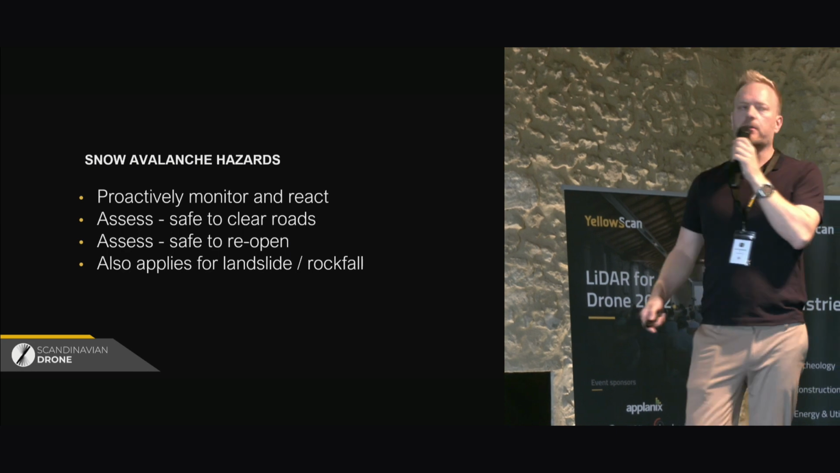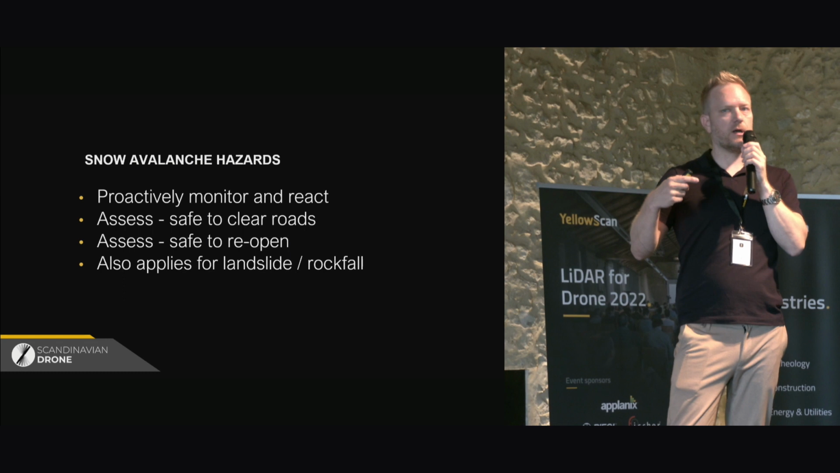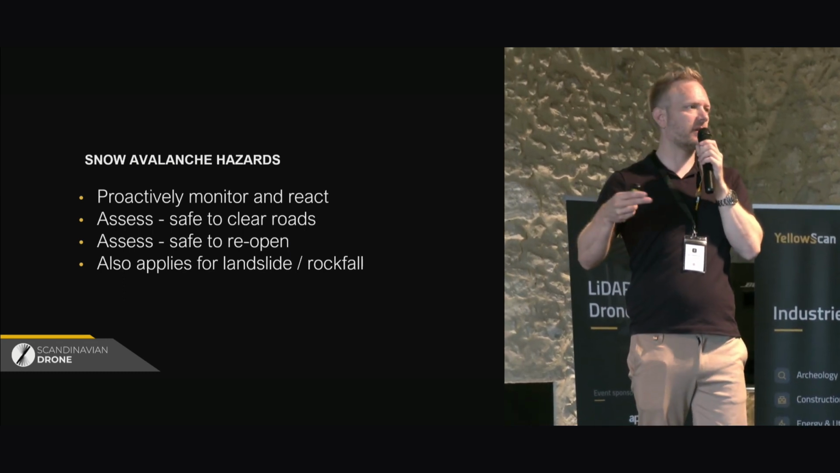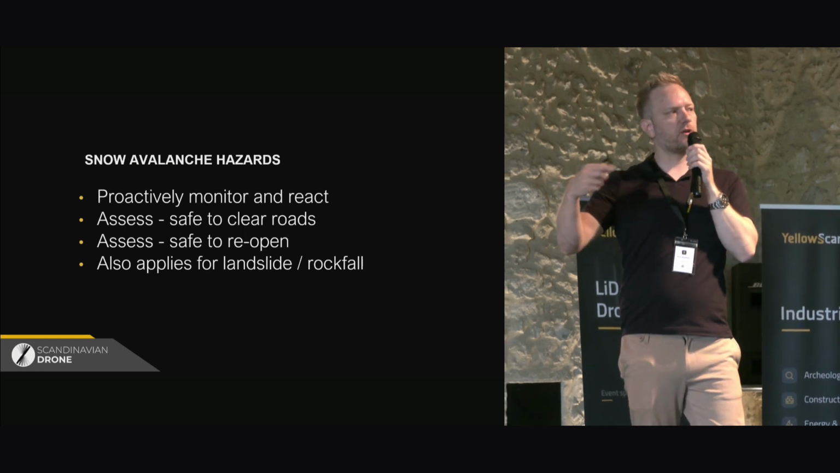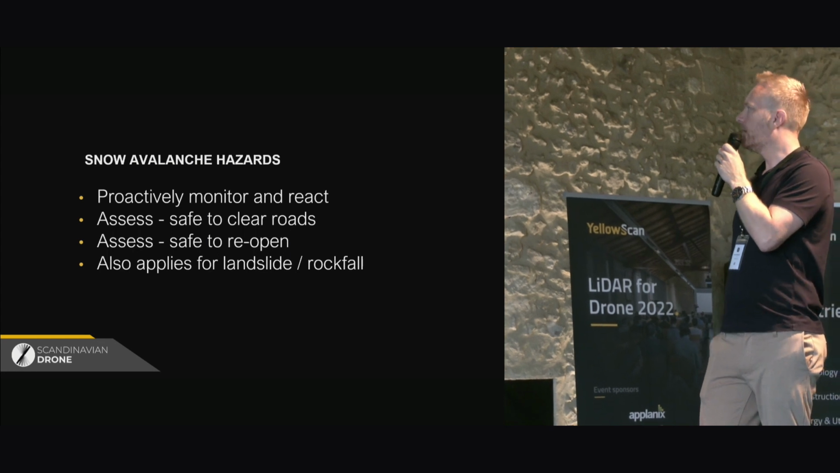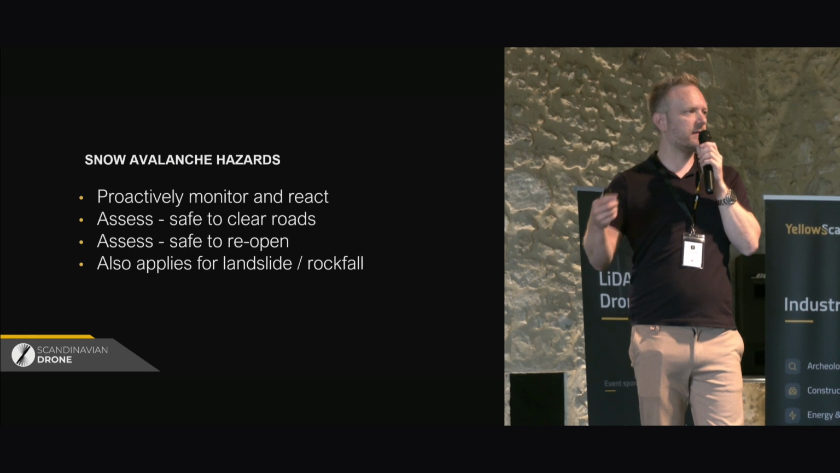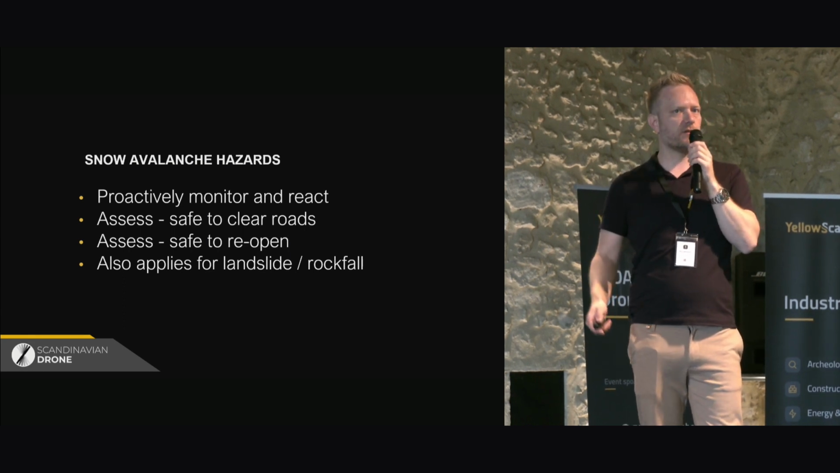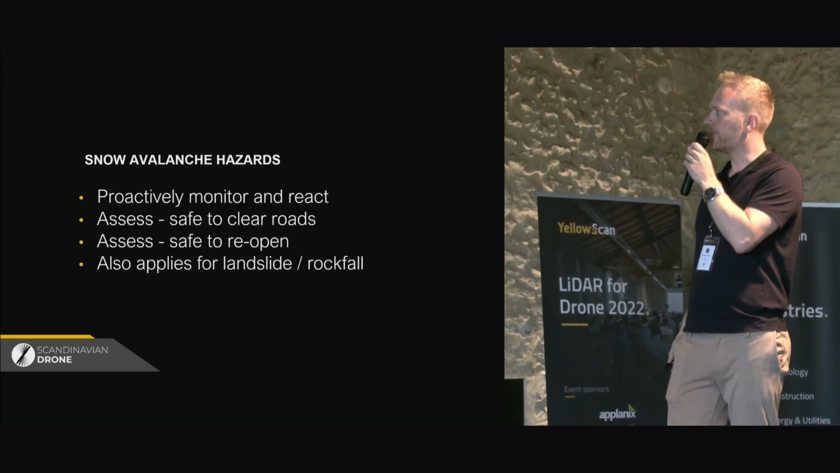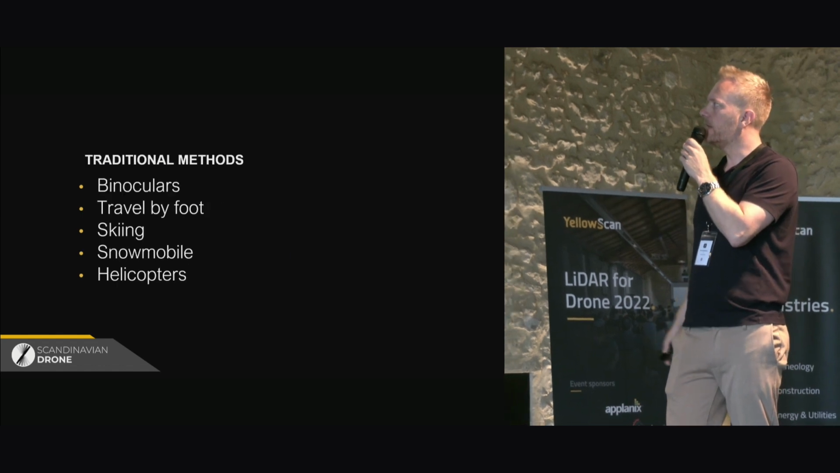So they need to make assessments whether or not the roads are safe to open up again, and whether or not they are safe to clear from potential avalanches, or basically start clearing after an avalanche or snow has covered the road. And this, of course, also applies just as much for landslides and rock falls and things like that. So wherever you're located, you can have the same type of hazards from those as well.